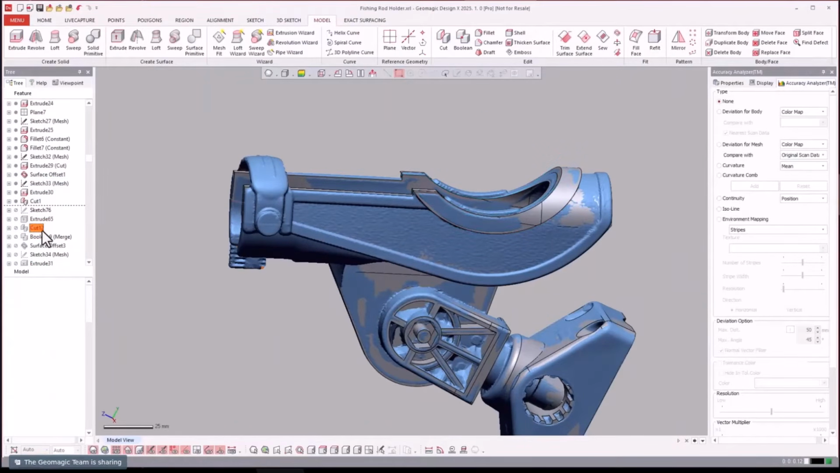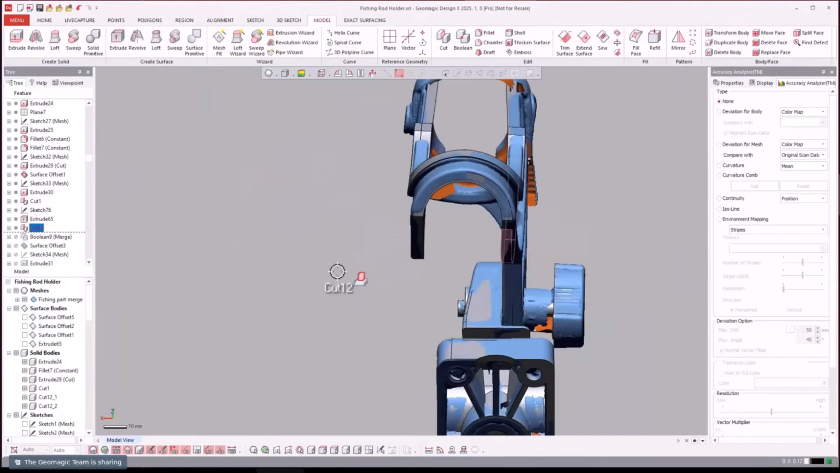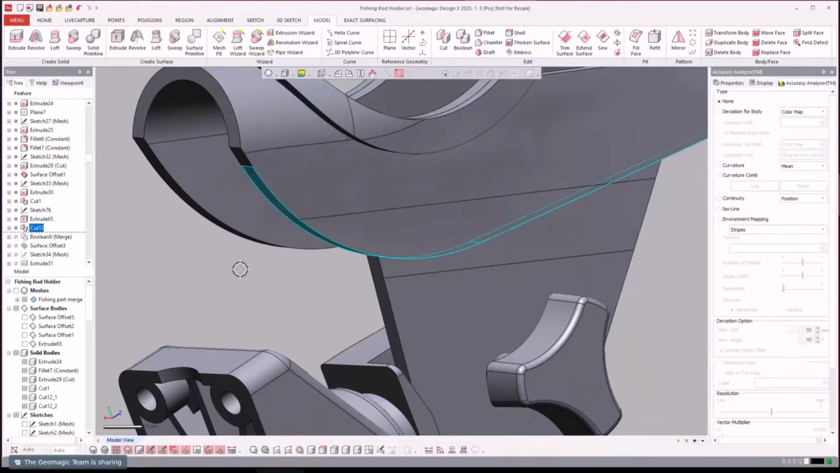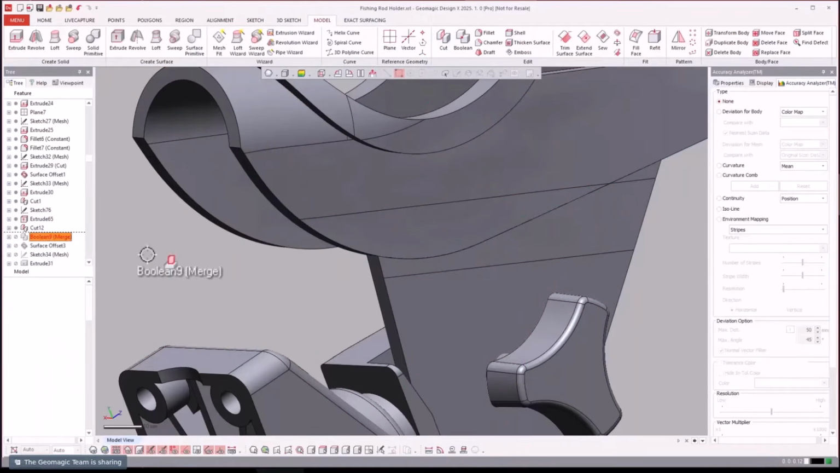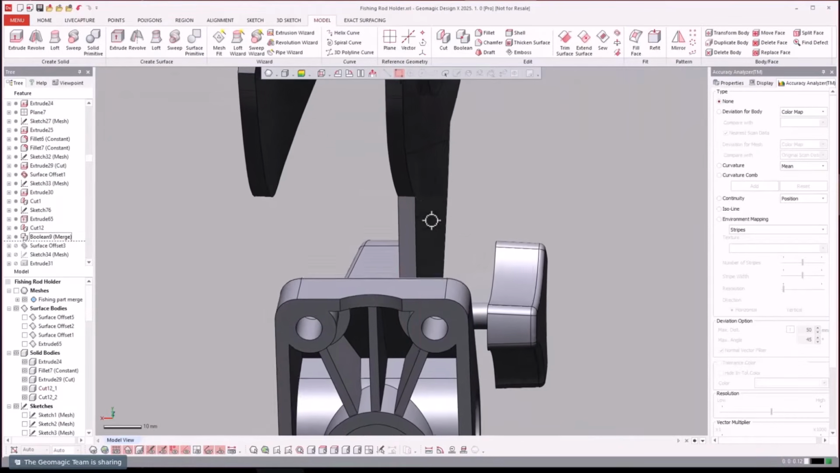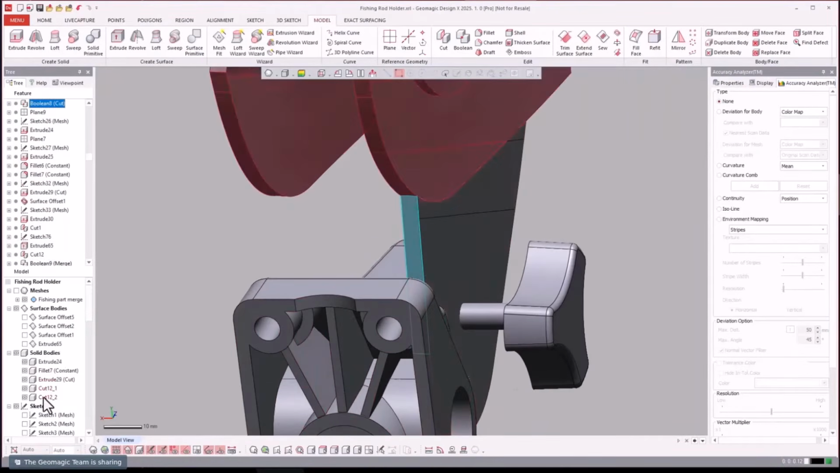And we're going to do the same thing again down here. So we'll just hide the mesh. And everything's turned on. We'll just keep going here. What we did there is we separated this from that.